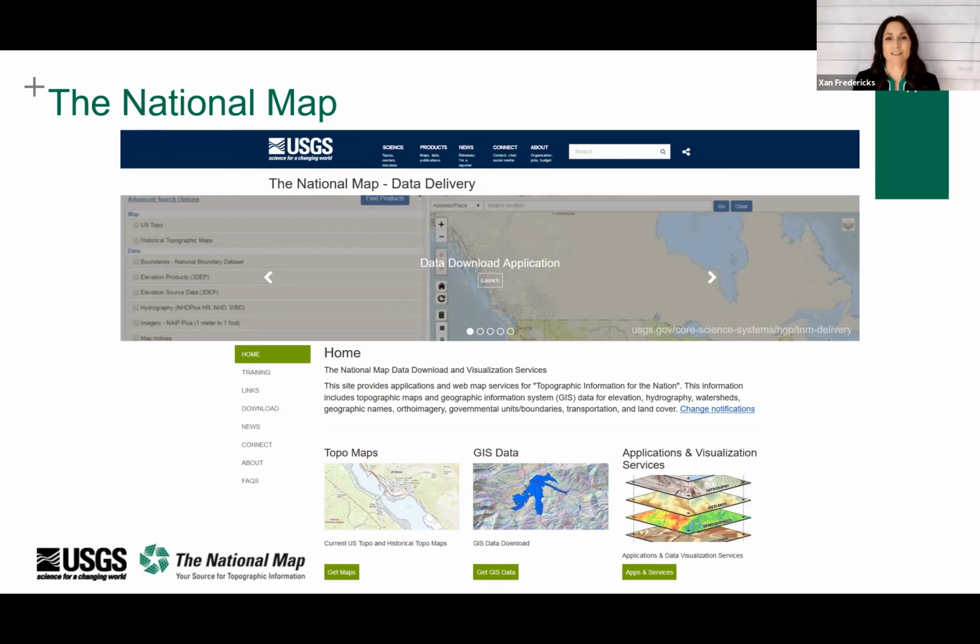And users now have the option to work with massive LiDAR data sets without pulling them to their local machines. And these data are part of the open data registry provided by Amazon Web Services, similar to the Landsat archive. Finally, on this page, we also offer applications and visualization services.